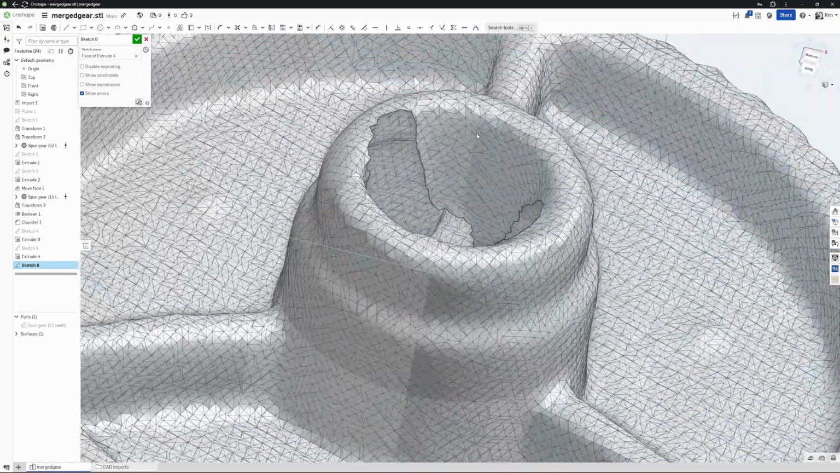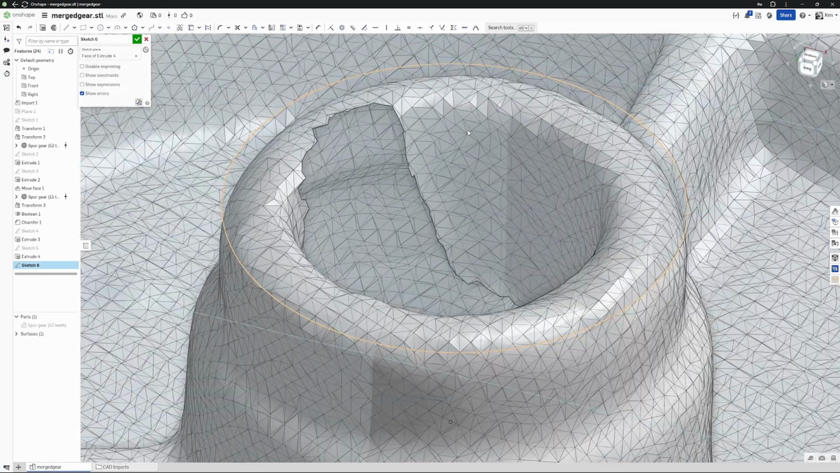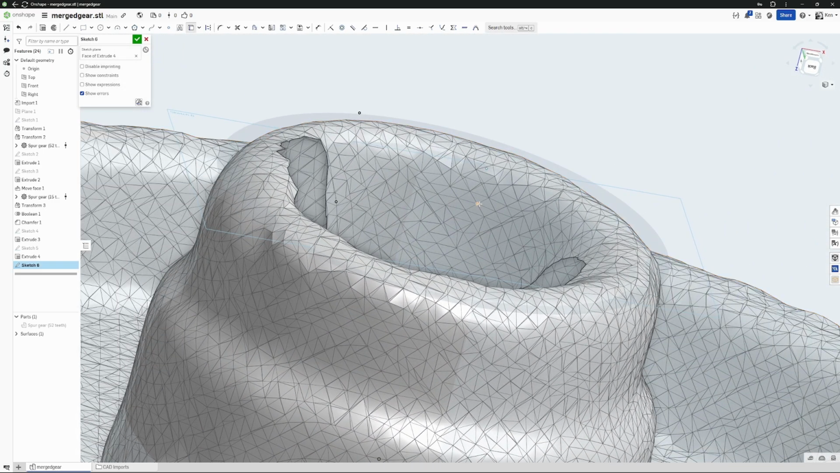What I want to do is find some points on this that look like they're on a good vertical plane, like this one part here. And project those like we did in the beginning onto the sketch that we created.